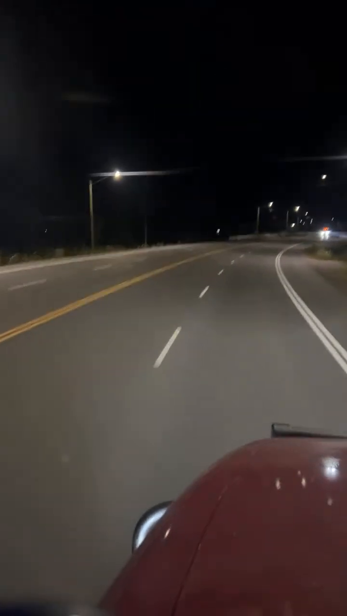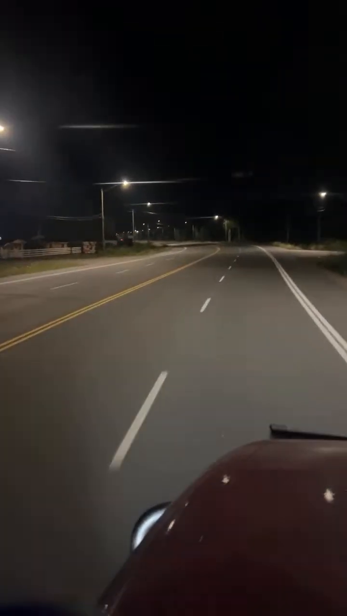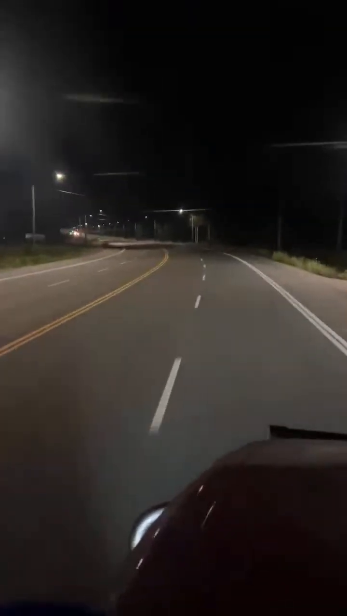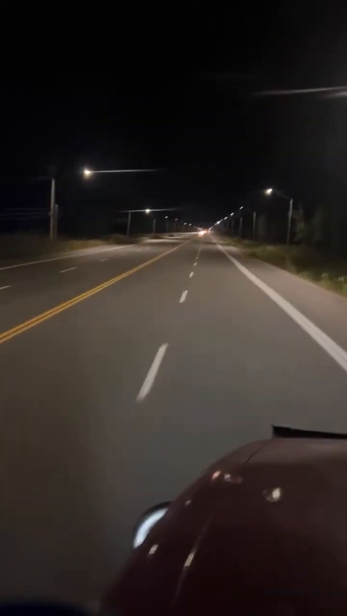Chicken lights and chrome. Beautiful truck, 379. I hope you feel better.